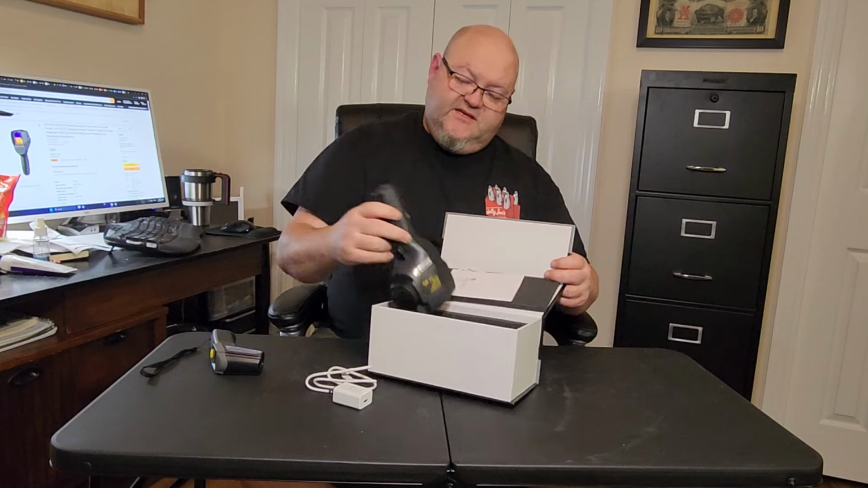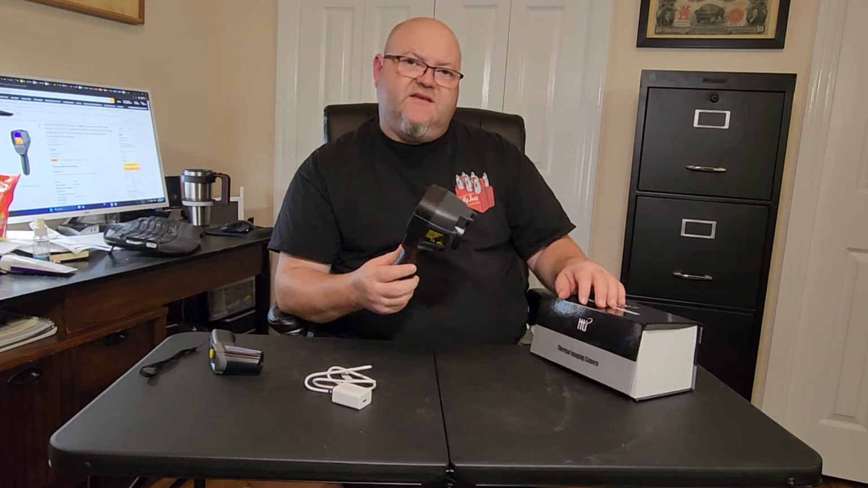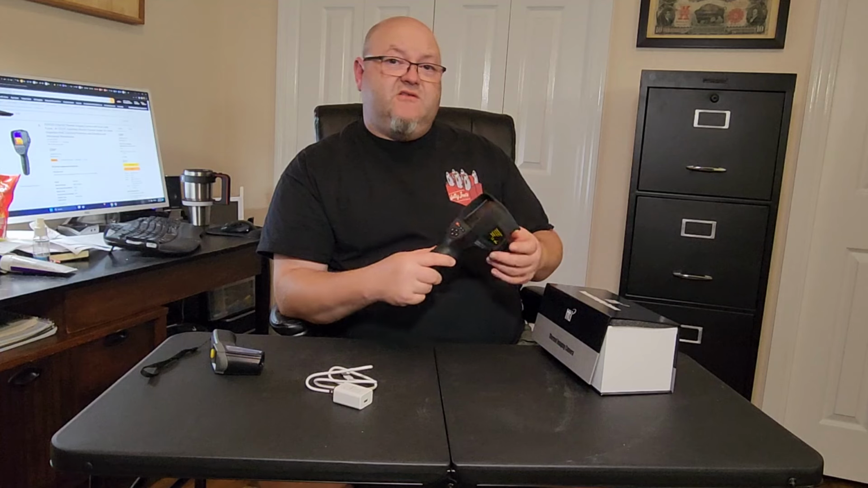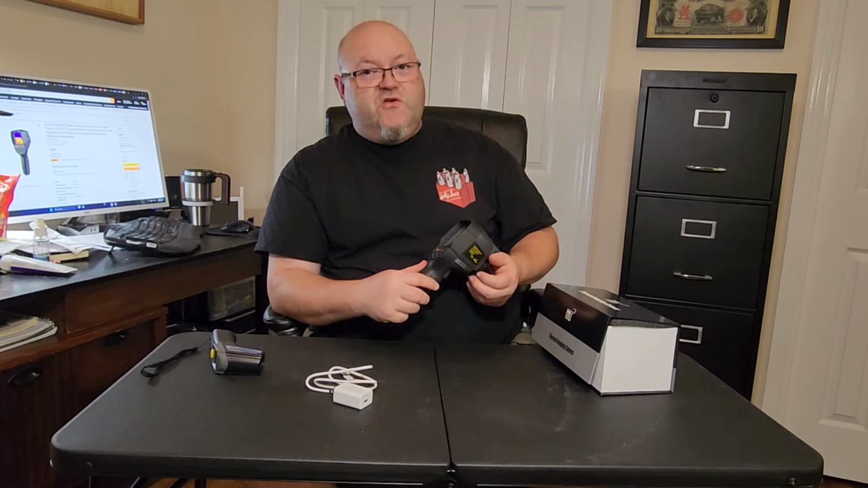Then this here is the thermal imaging camera, and I gotta say, I've been pretty impressed with it. I've used it in several of my review videos. It's a pretty neat tool to have if you've got the extra money to spend. This thing is pretty good at showing you all the hot spots on electronics and things like that. But it also is good for just going around your house, and you can definitely find leaks around doors and